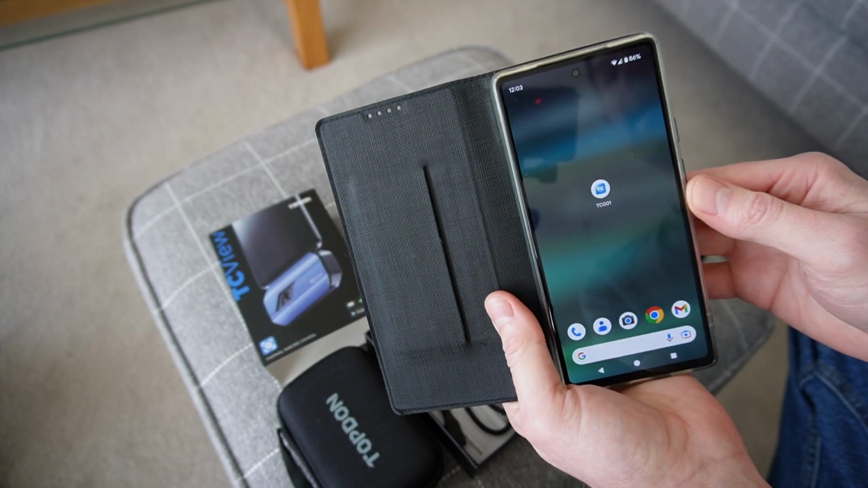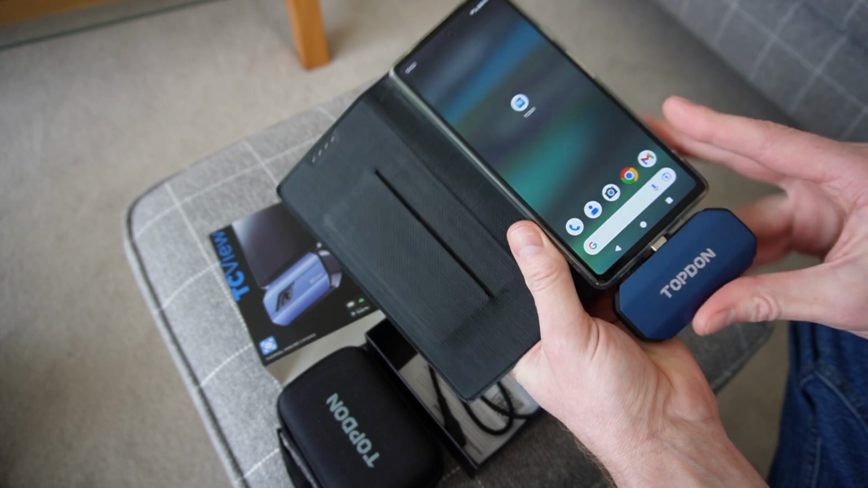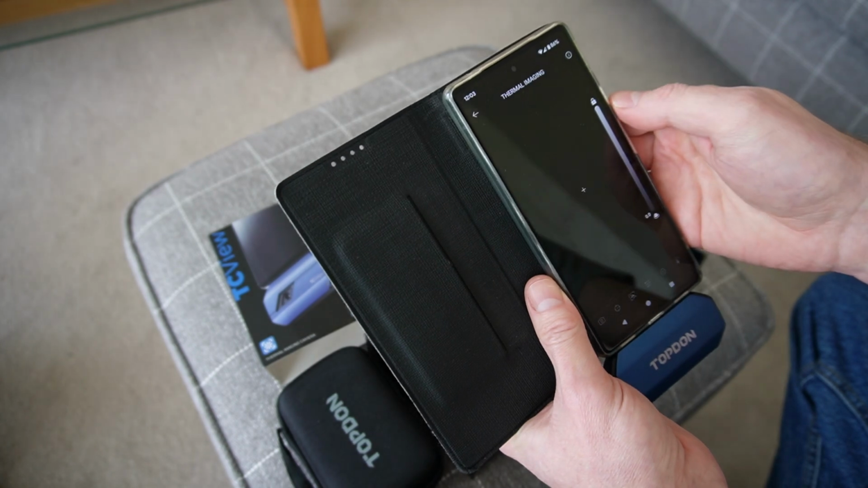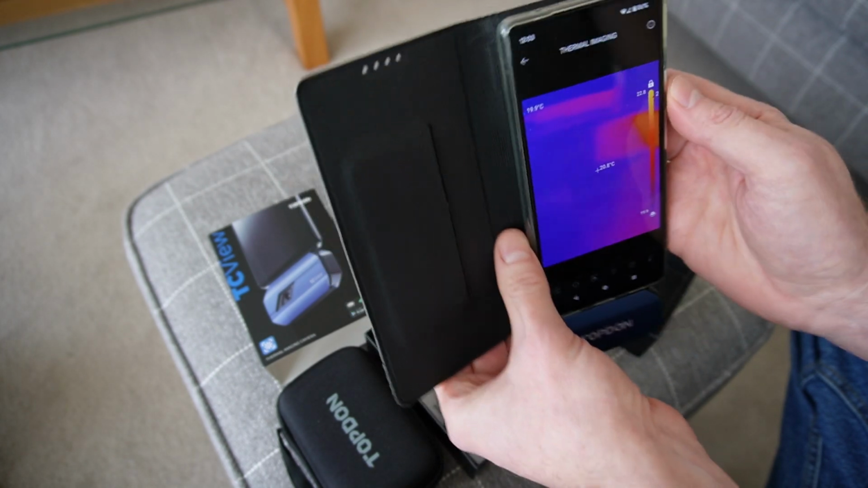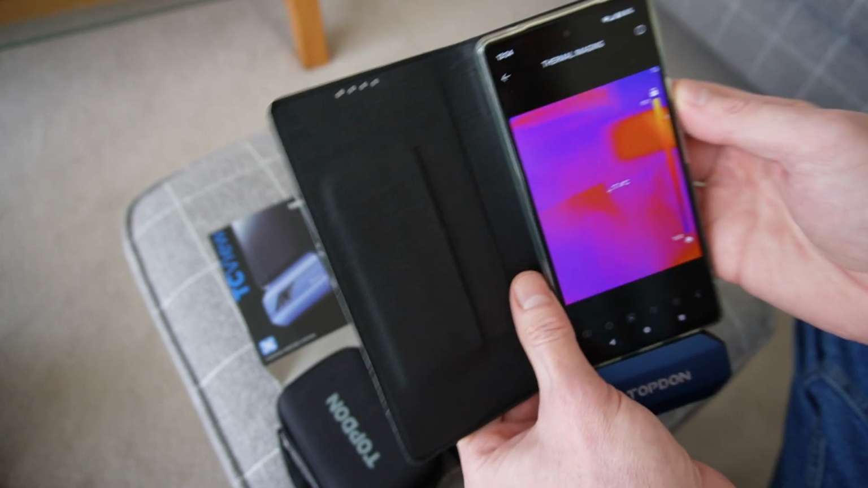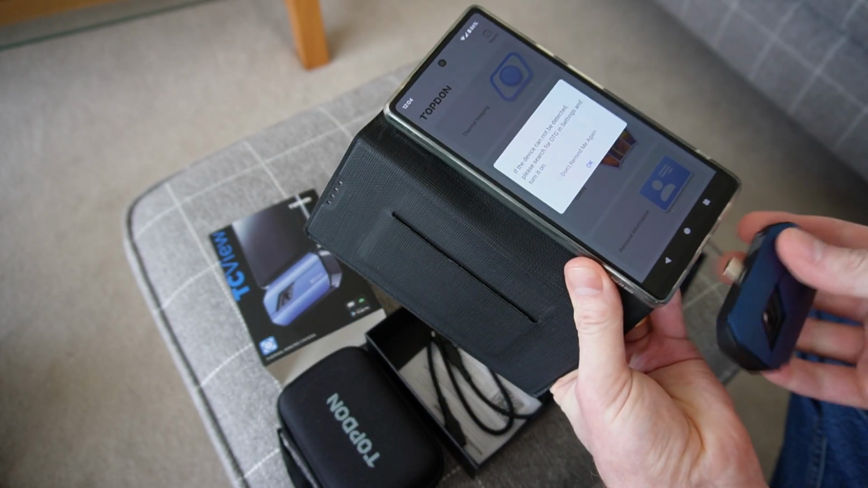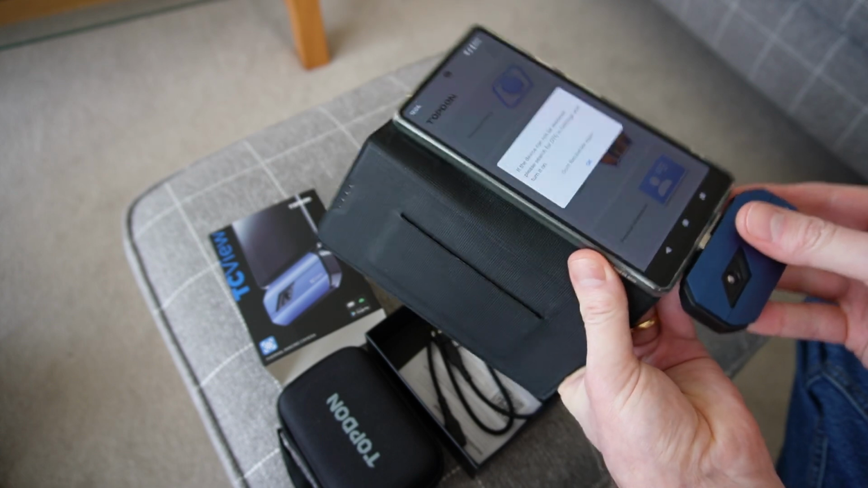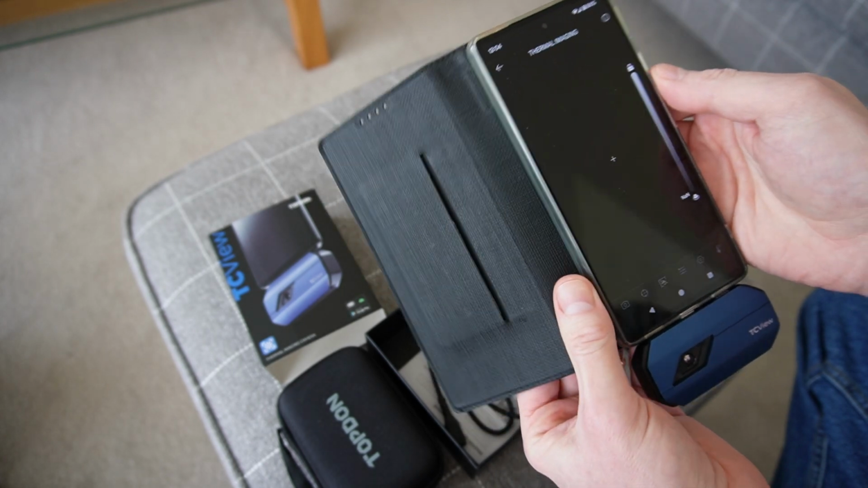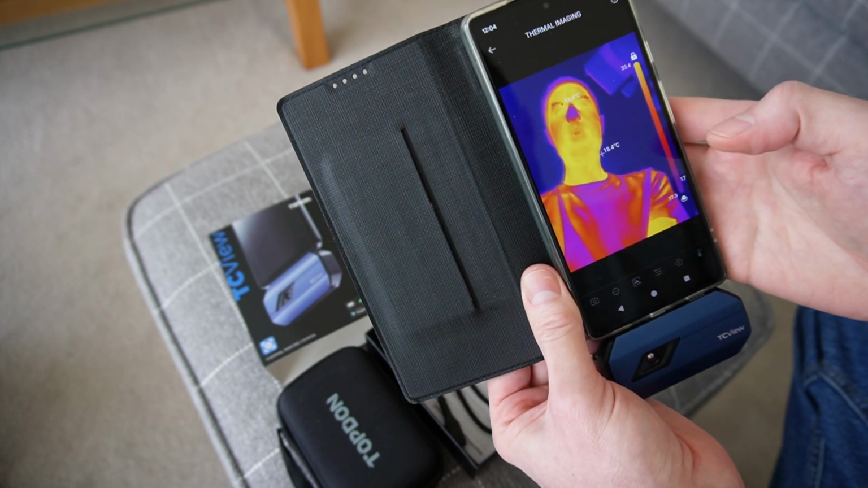I've already downloaded the TC001 app. And as soon as you plug it in, it should launch the app automatically, which it's done. And then you click on thermal imaging. It takes a second to equilibrate, but then you can start to get the thermal image. You can also, if I just pull it out and flip it around, I'm going to tell it that I'm okay with it having disconnected, and now you can see, there you go, there's me.